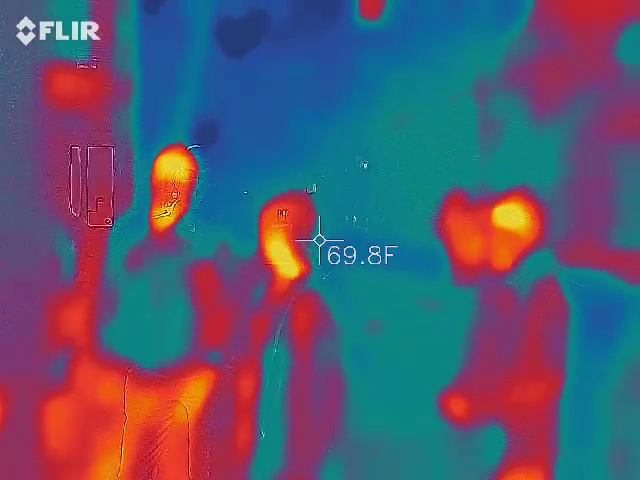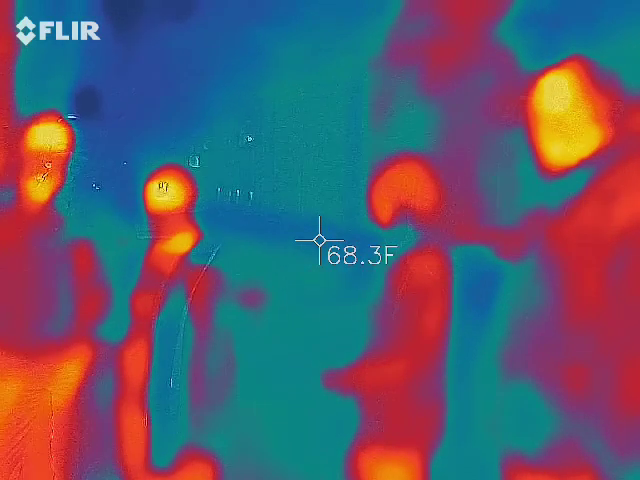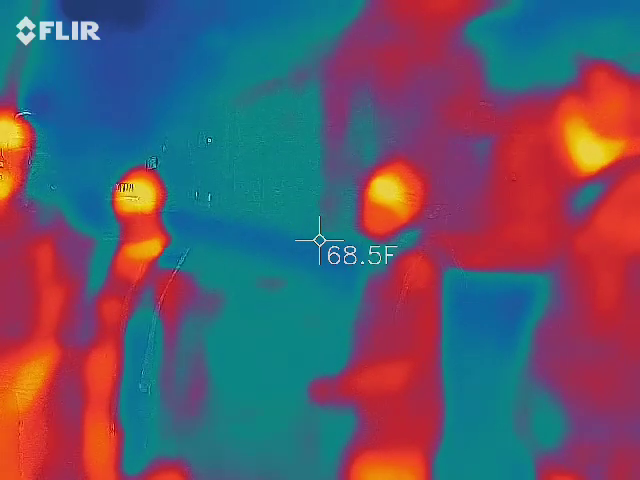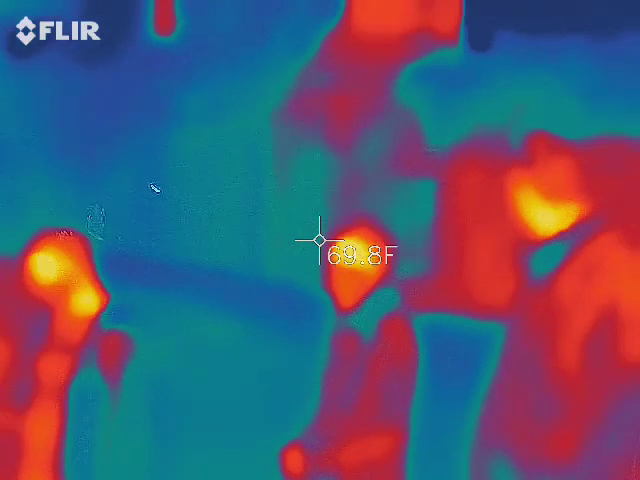Now, our camera cannot see through glass. So what we're looking for in the video tomorrow, hopefully, maybe we'll catch it tonight, is one of those glass window panes to turn a darker blue or black, which means something is influencing it from the inside. Does that make sense to everybody? So that's what we're looking for. We definitely want lots of pictures.